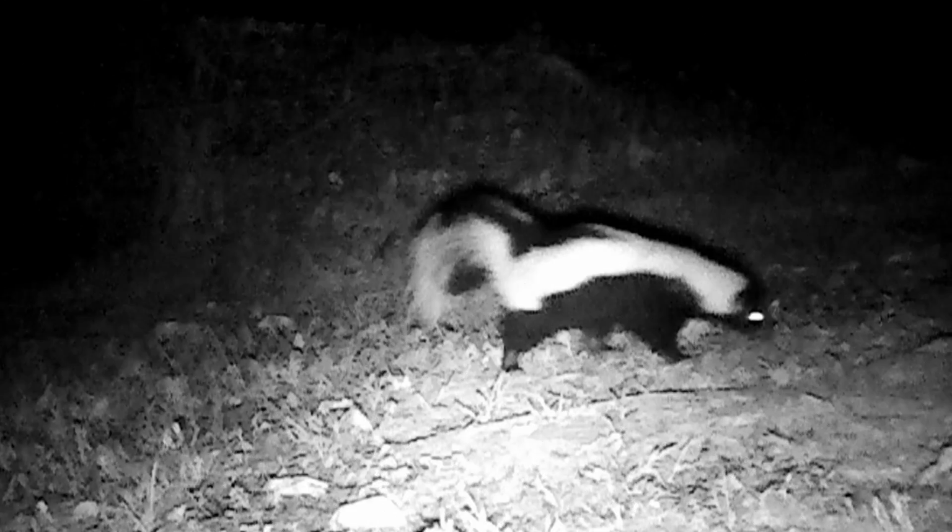Now here the old skunks are coming back. This looks like Flash down there in the cedars. Didn't film no owls, but I filmed a skunk coming back. You can tell that old tail there. One looks like Lightning and one looks like Flash.